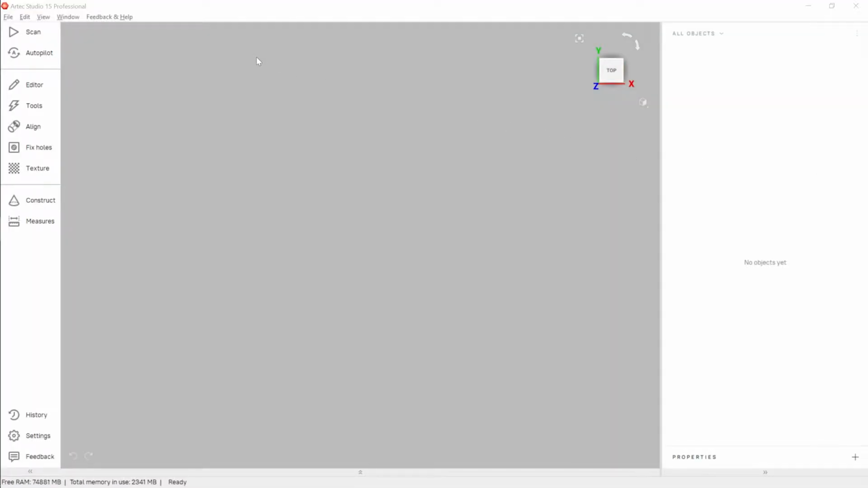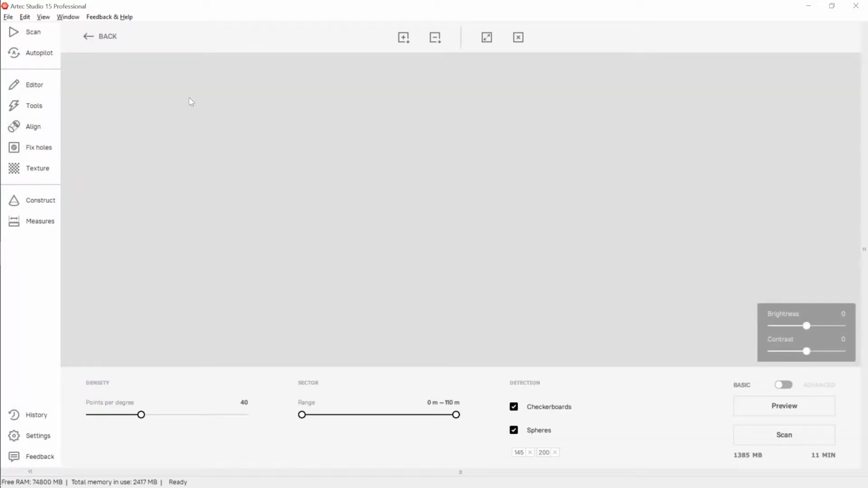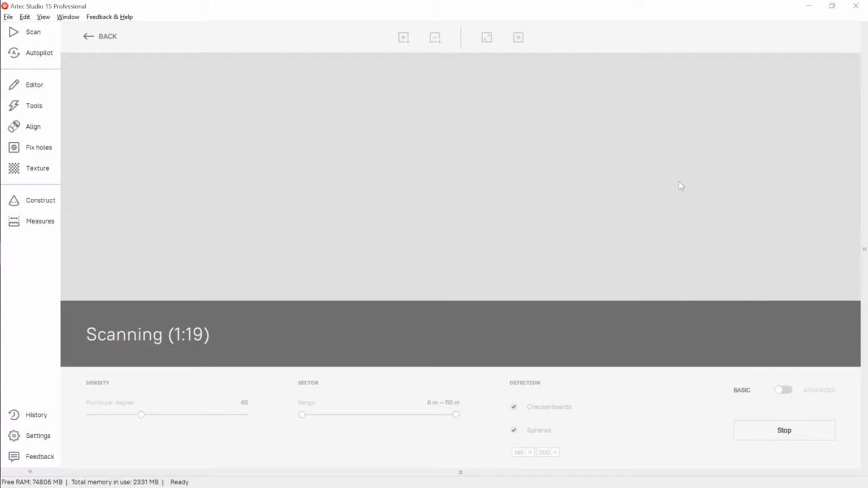Okay, so now we're over here in Artec Studio. I've got the Ray hooked up by USB. To begin scanning, we're going to go into the Scan tab and just click Scan with Artec Ray. First thing I'm going to do is take a preview. It's just going to take a couple of minutes here. We'll fast forward through that.